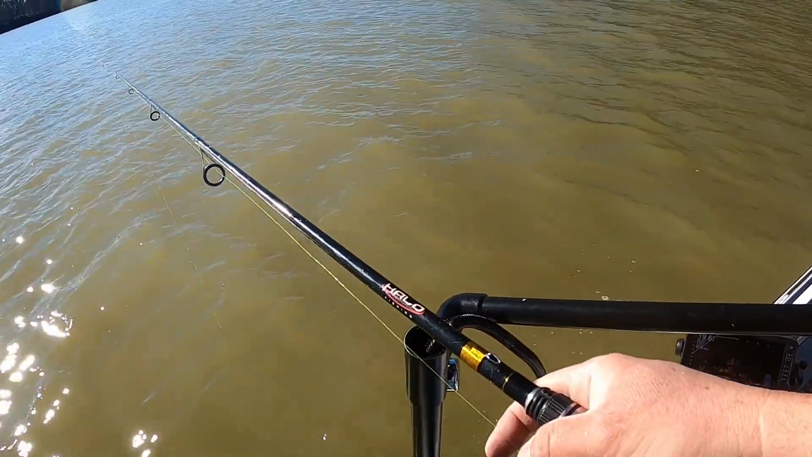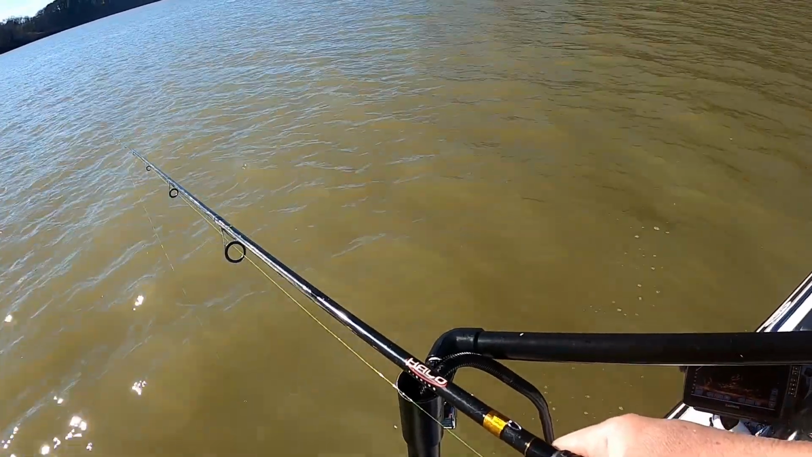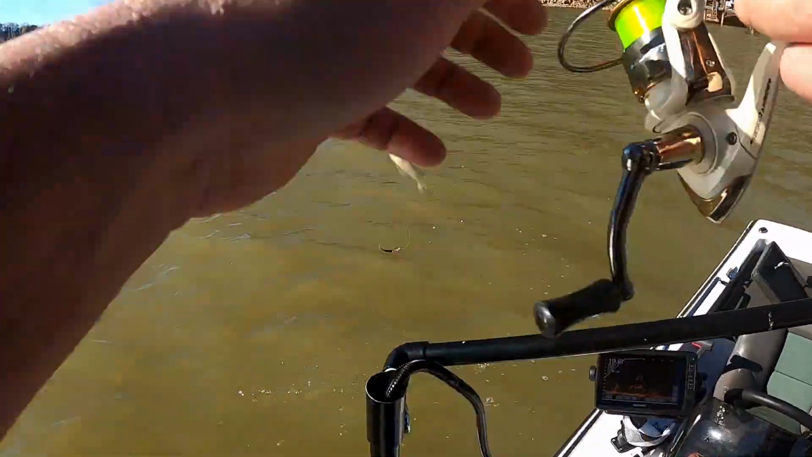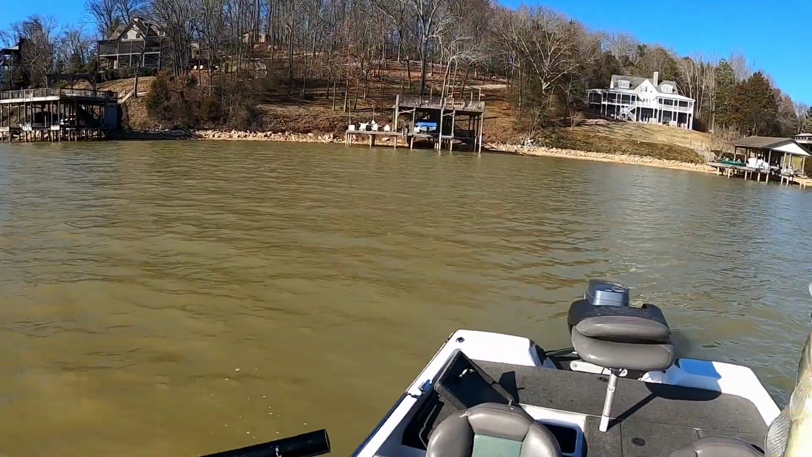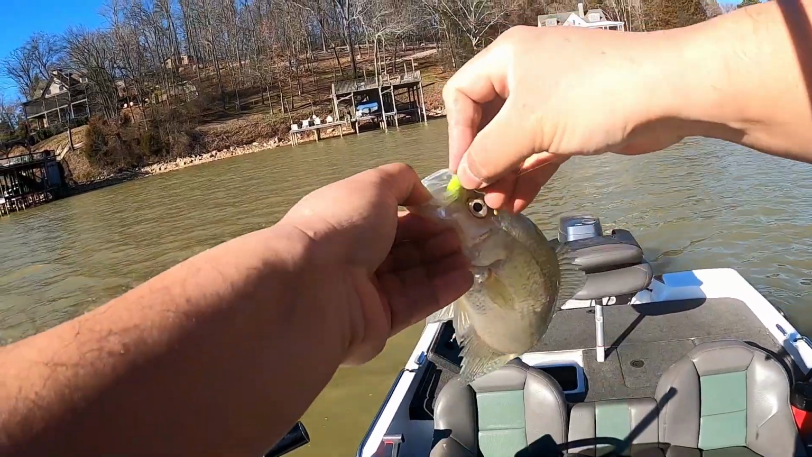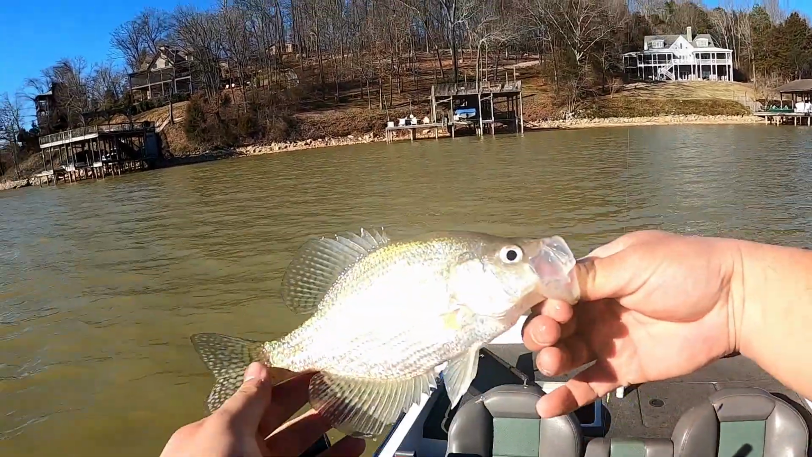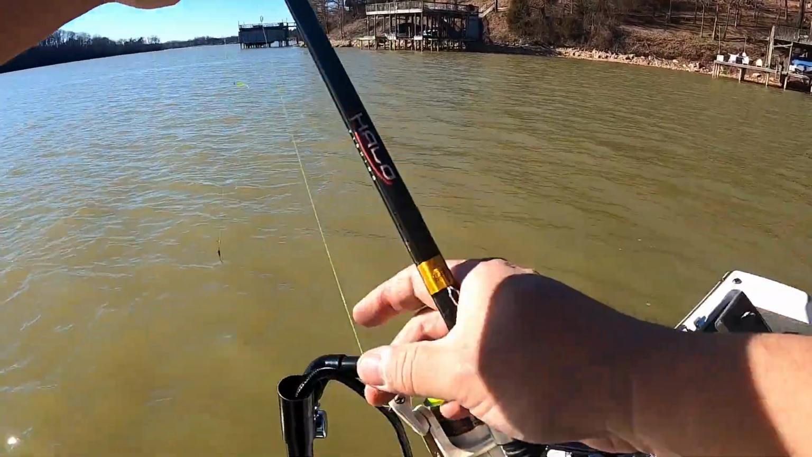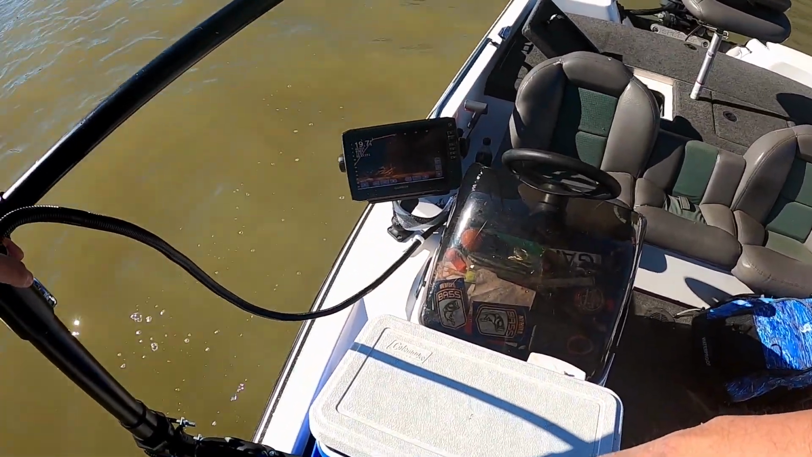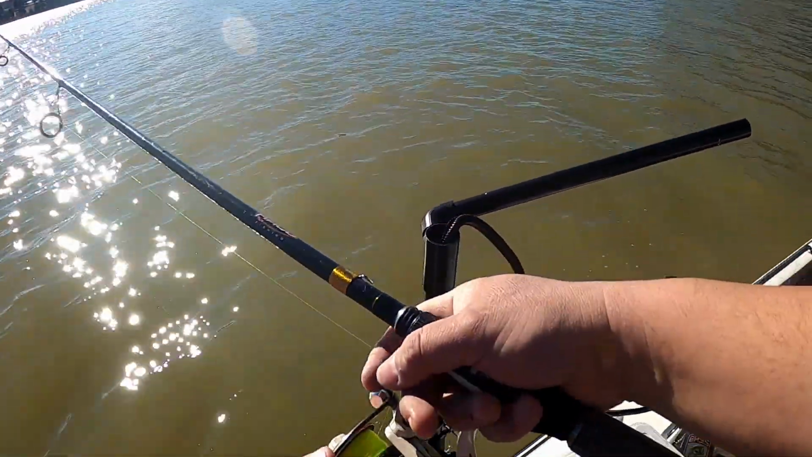Here comes one. Don't know if he was a keeper size though. He came on top jig. Boy, he's excited. Don't think you'll keep though, buddy. I'll put you right back. Hold on. Yep, he's a little small. Spooked him.